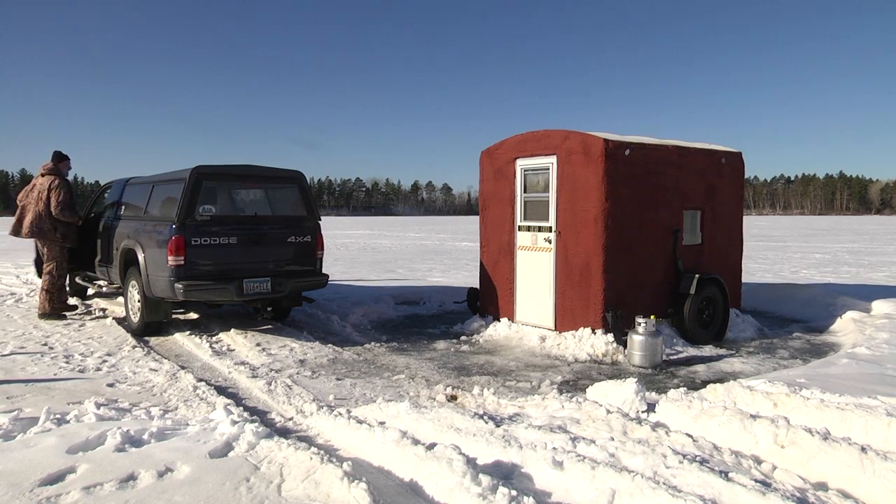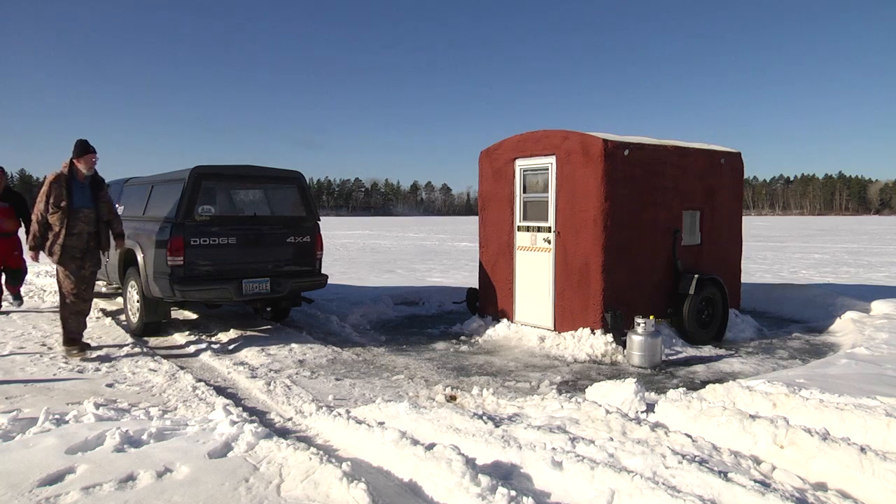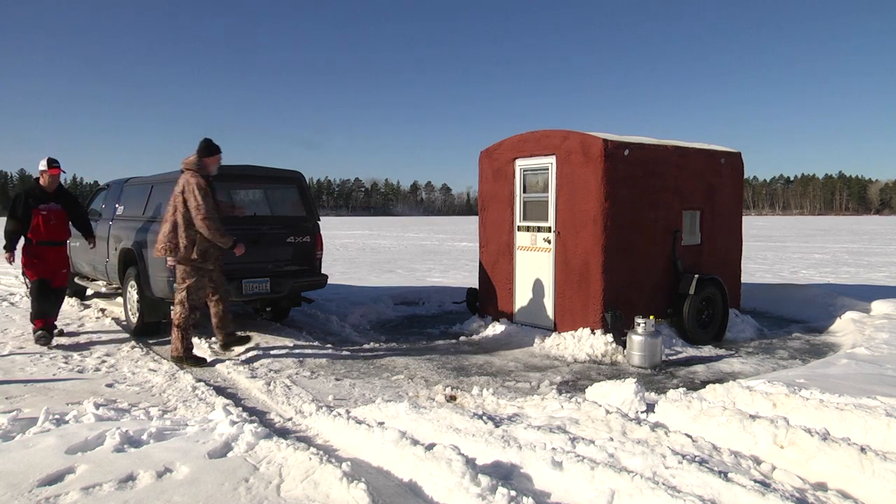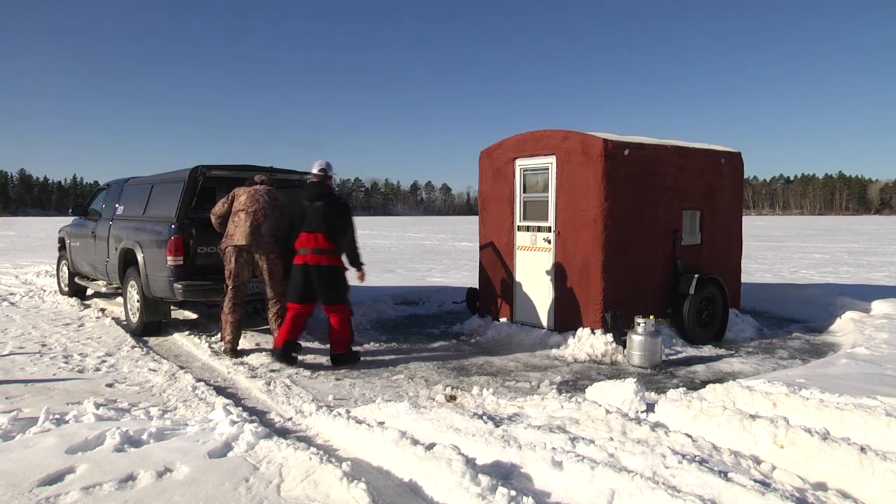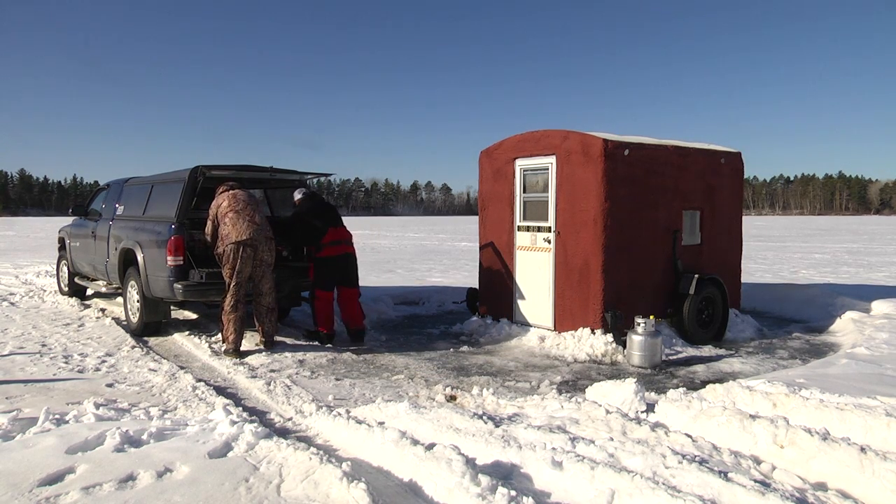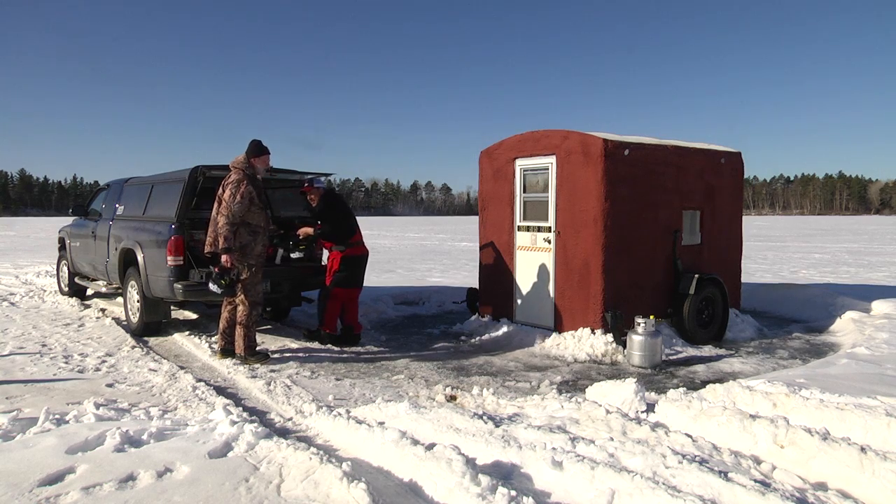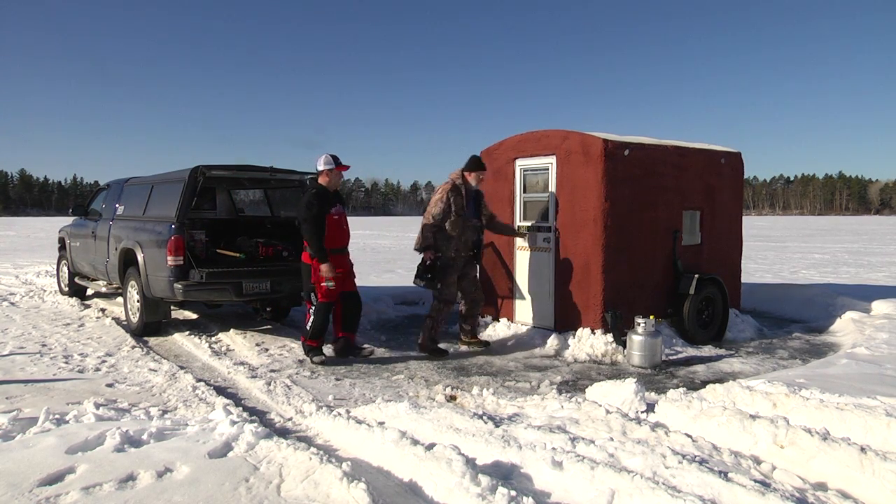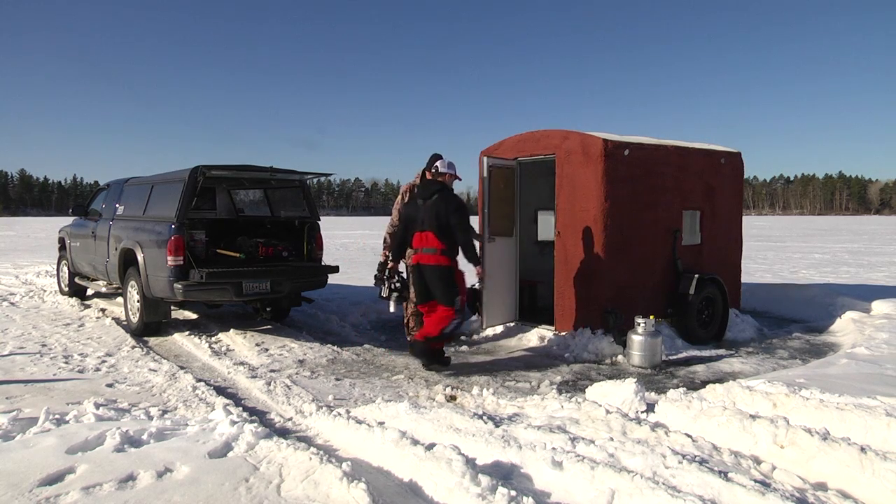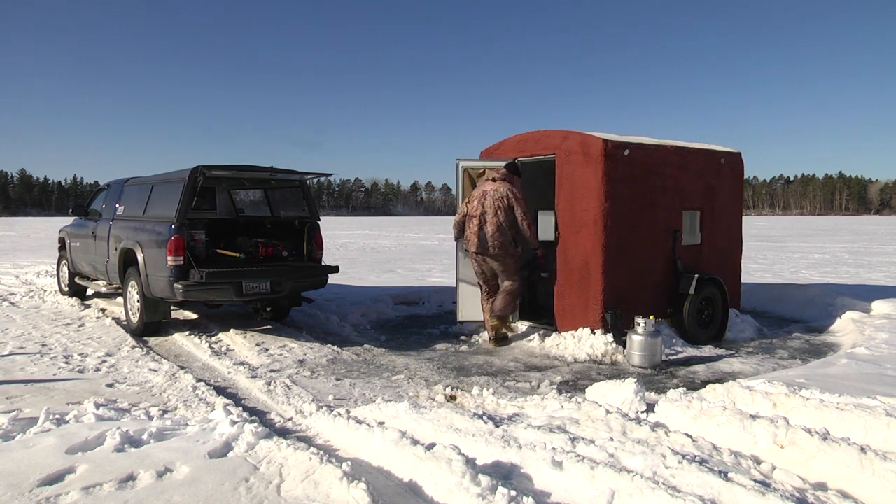Well, Corey, here we are. This is my old fishing house here. It's made in Cromwell, Minnesota. It's the old Lumelite, the earlier ones. It's made out of foam. It heats very easily. You can heat it with a Coleman lantern if you need to, if it's really cold. Okay, so it's sure nice when it's 20 below, fishing out of one of these. Looks great.